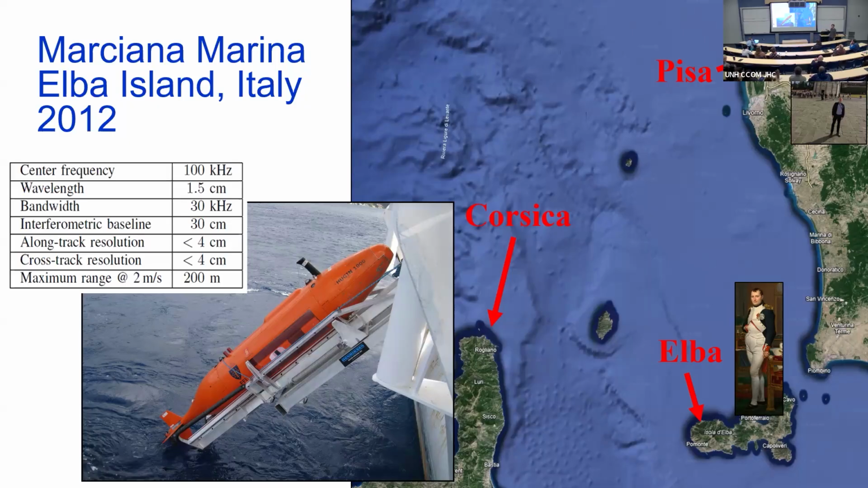Why? Because who's exiled there? Yeah, Napoleon, he's there, you can see him. Elba is off the Tuscan coast, and you can tell it's off the Tuscan coast because Pisa is right here, and you can tell that's Pisa. Right? There's my brother, he's kind of tilted as well. Okay, so he did the experiment in Elba Island.